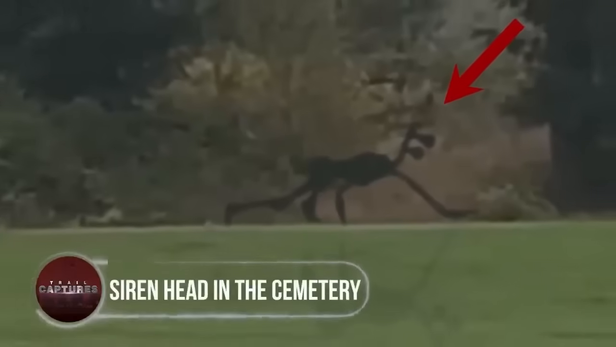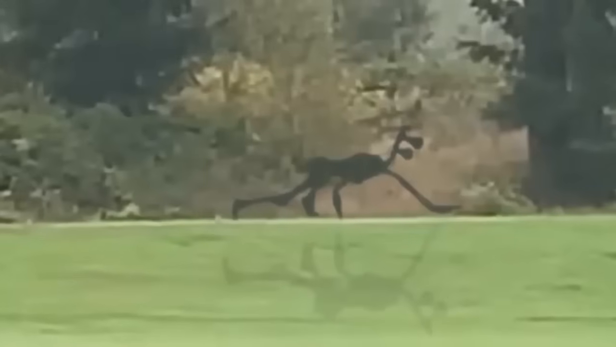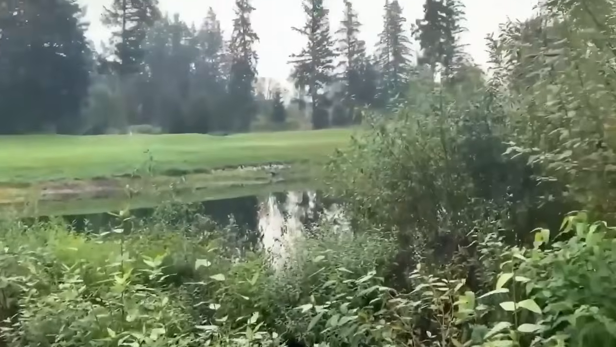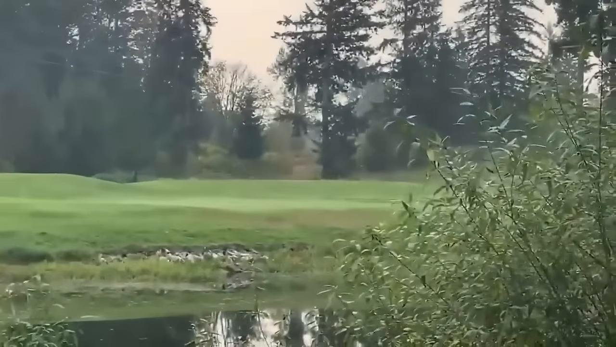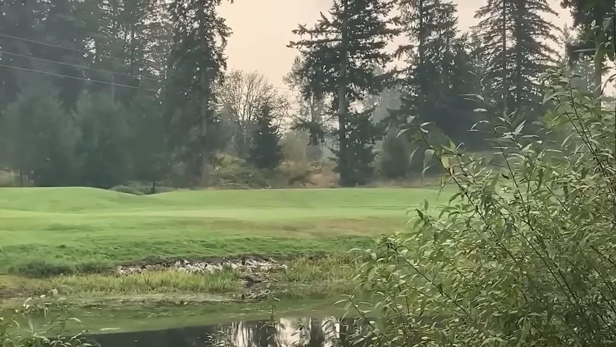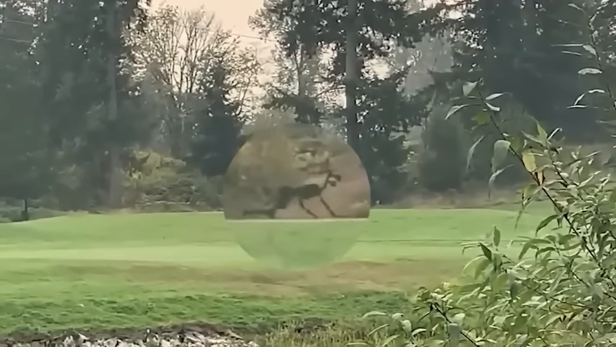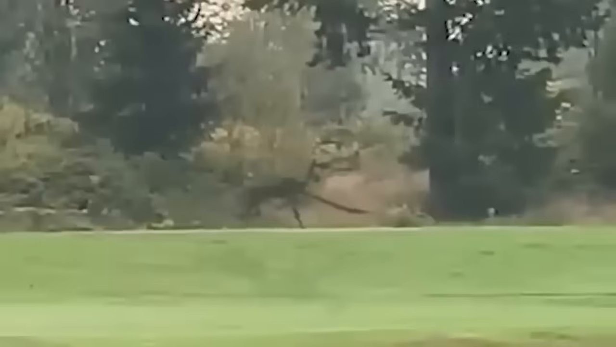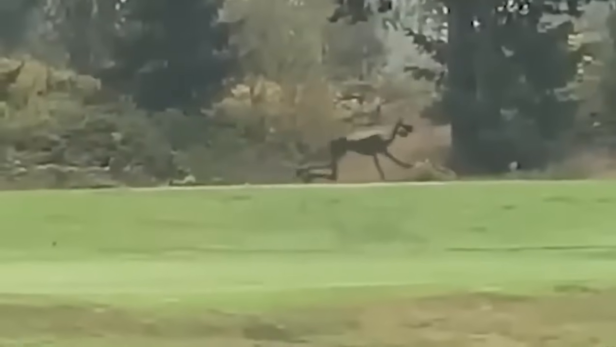Siren Head in the cemetery. Alright, let's break this down. This guy was out filming nature, enjoying the peaceful scenery, but suddenly he heard some strange and loud noises. It wasn't Godzilla, don't worry, but something else caught his attention. In the distance, he spotted a tall, lanky figure with a weird head and hat, which some people believe is the urban legend known as Siren Head.